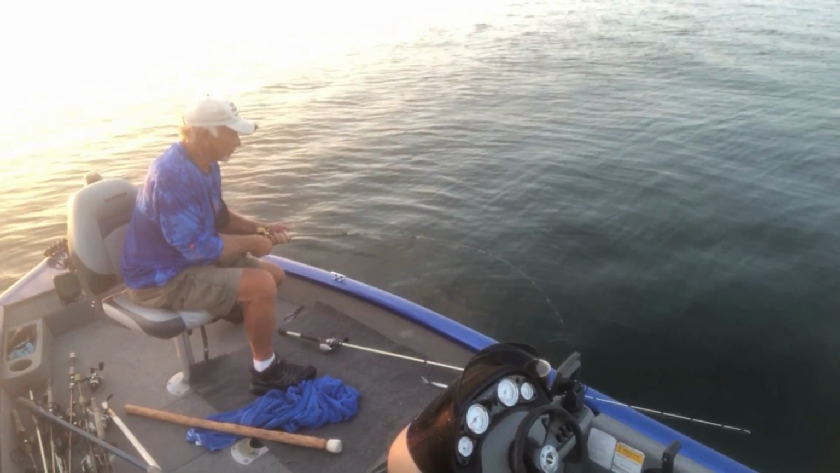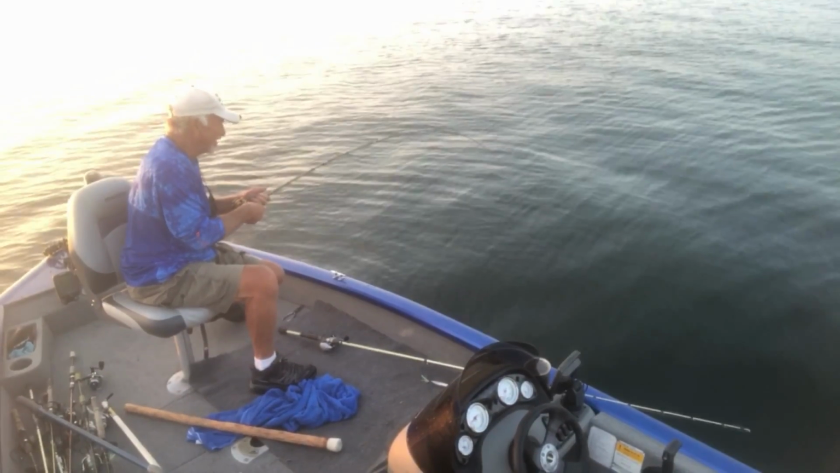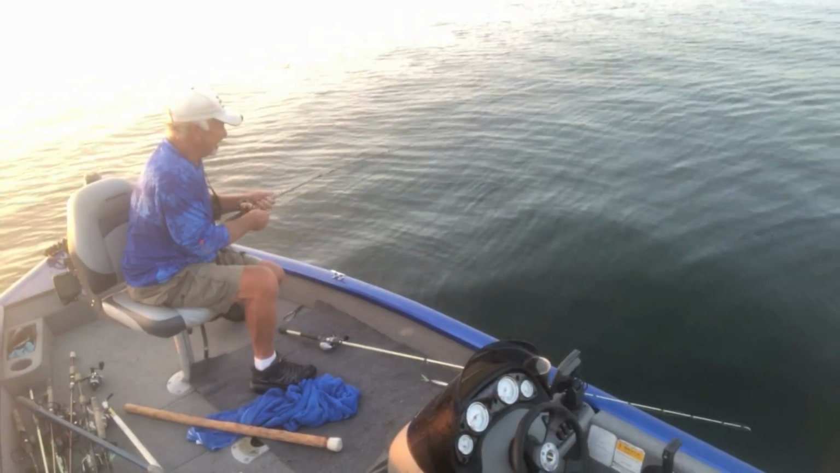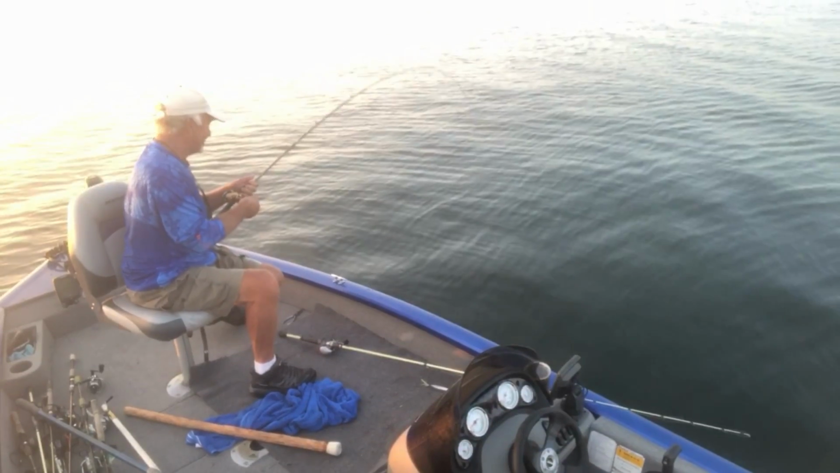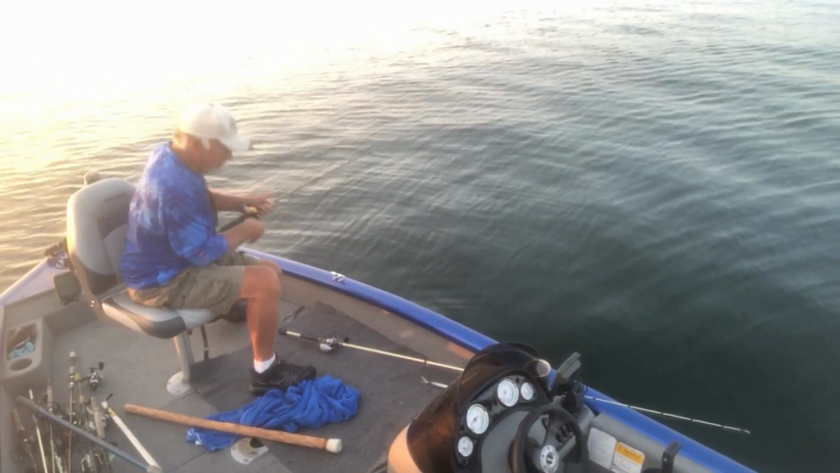Hey, he's pulling. I know that's got to be snagged. If he ain't snagged, he's 3 or 4 pounds or better. If he ain't snagged, but I think he's going around in circles like he's snagged. That's what I think. I don't know, he ain't snagged.